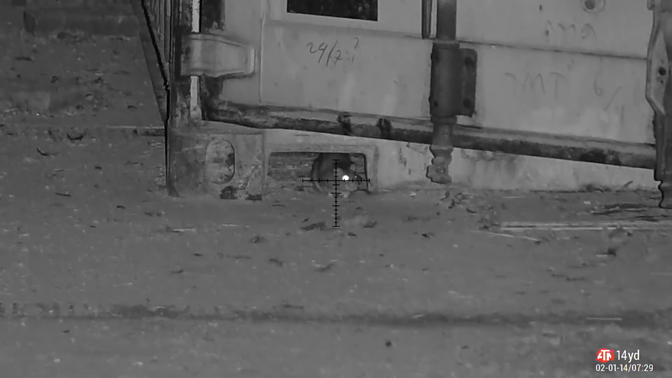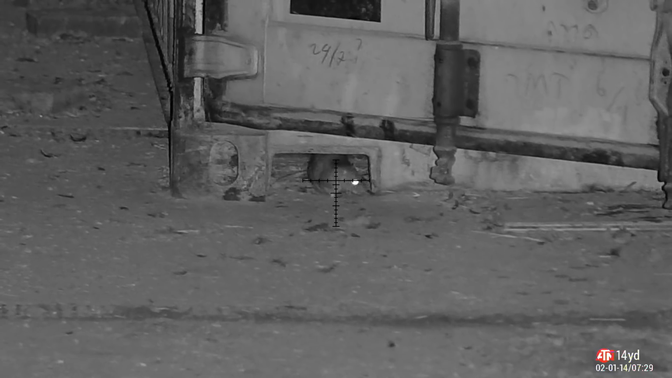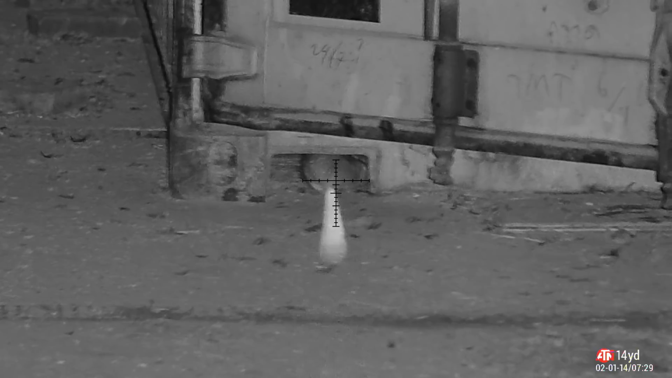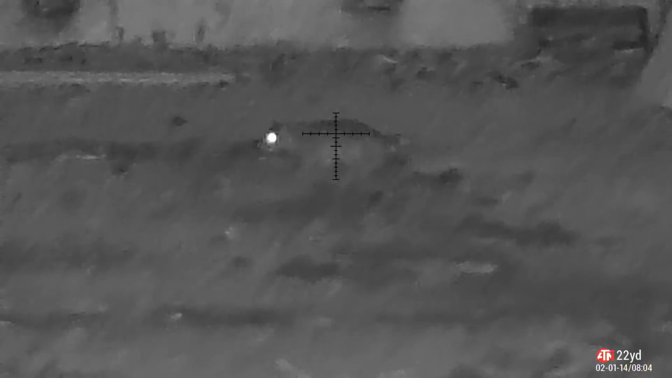This is the second one, and you can see there he bolted off before he took the pellet. Let's have a quick look at the slow-mo and you'll see what I mean. So he's sitting there, I take aim, commit to the shot, and the shot's already away. The pellet flies out, smacks him straight in the rib cage. Those pellets are pretty big and they're pretty damn heavy. He's going to bleed out pretty quick.